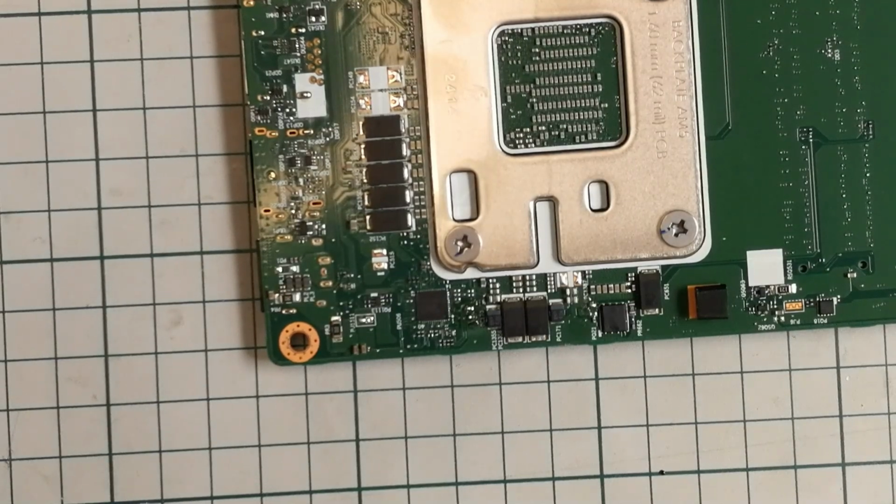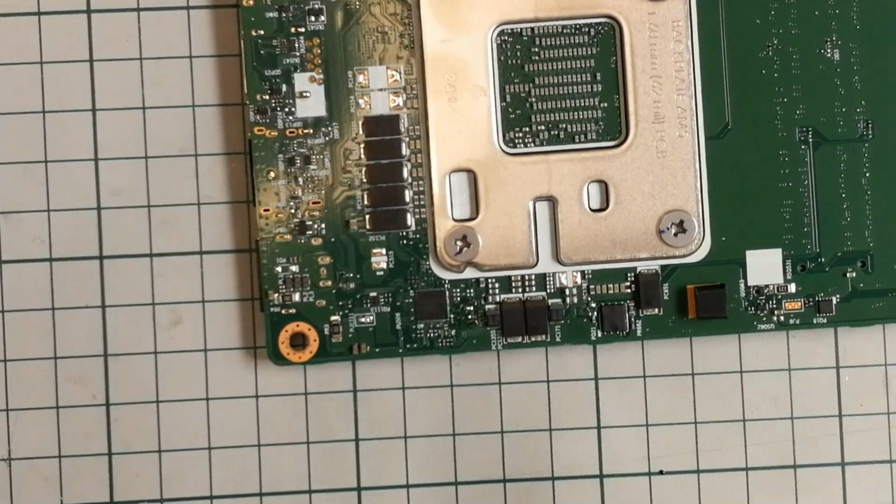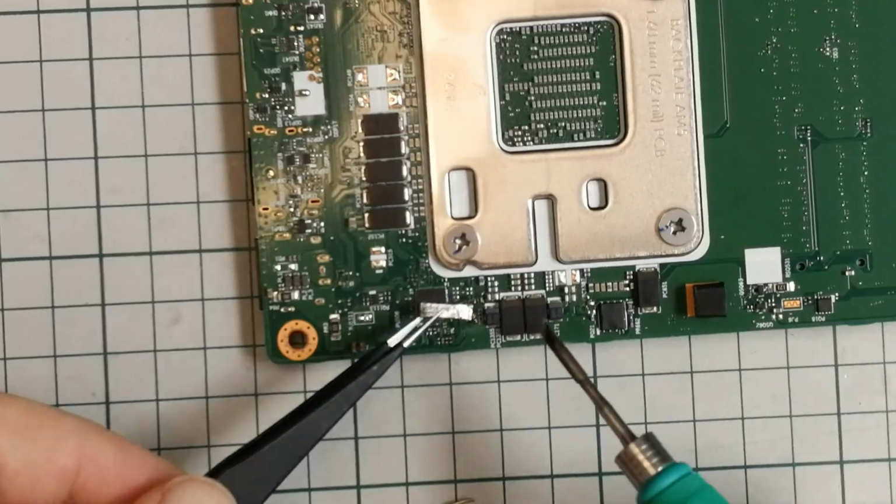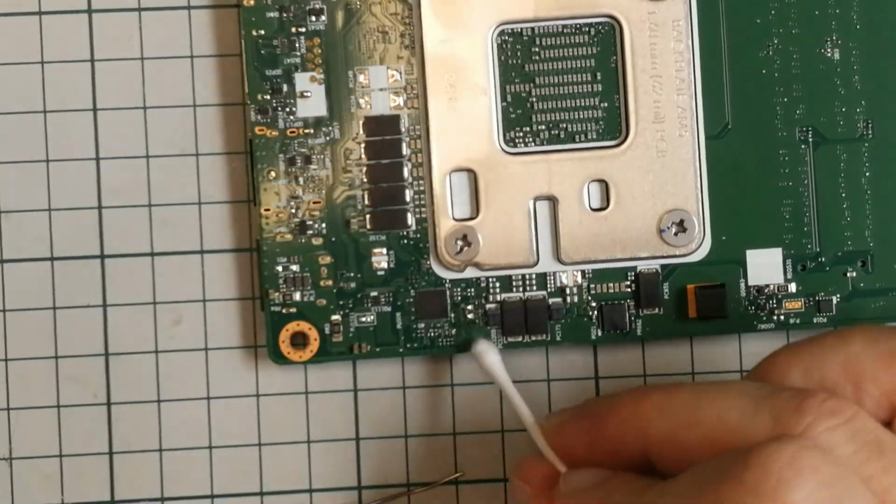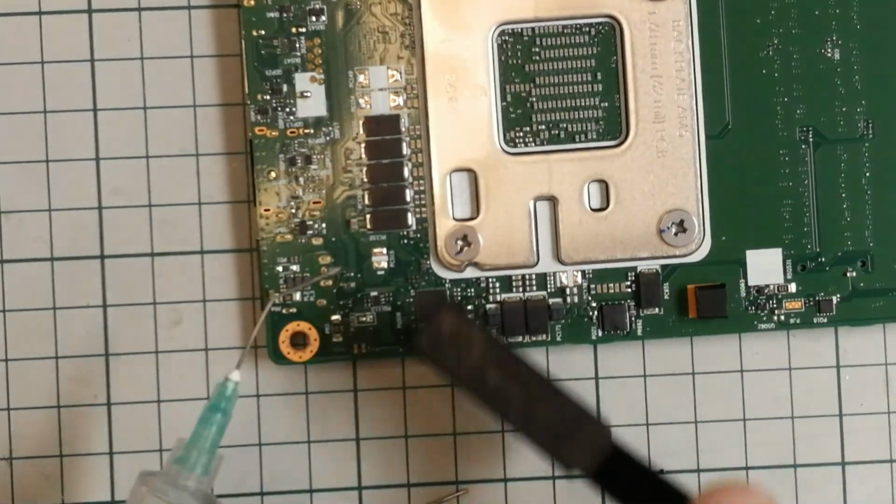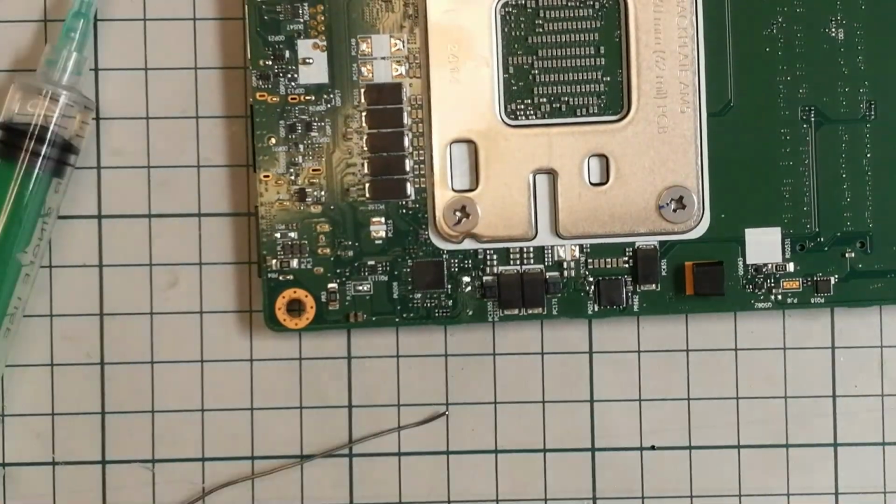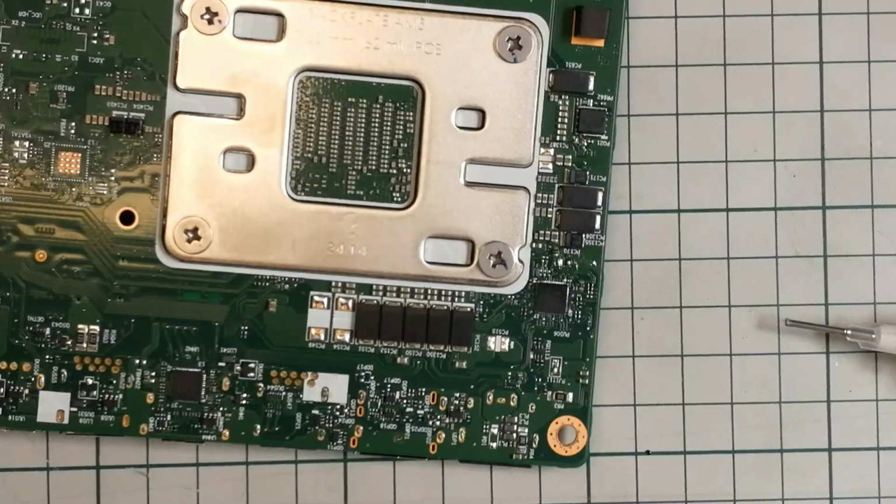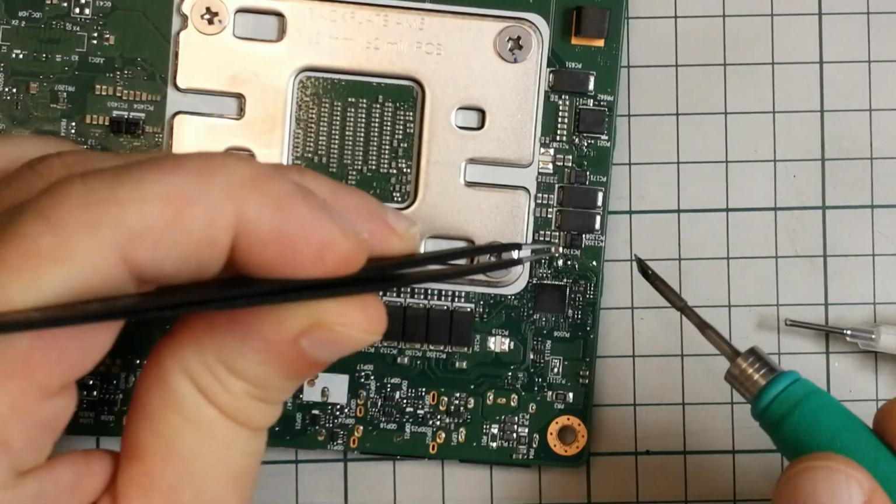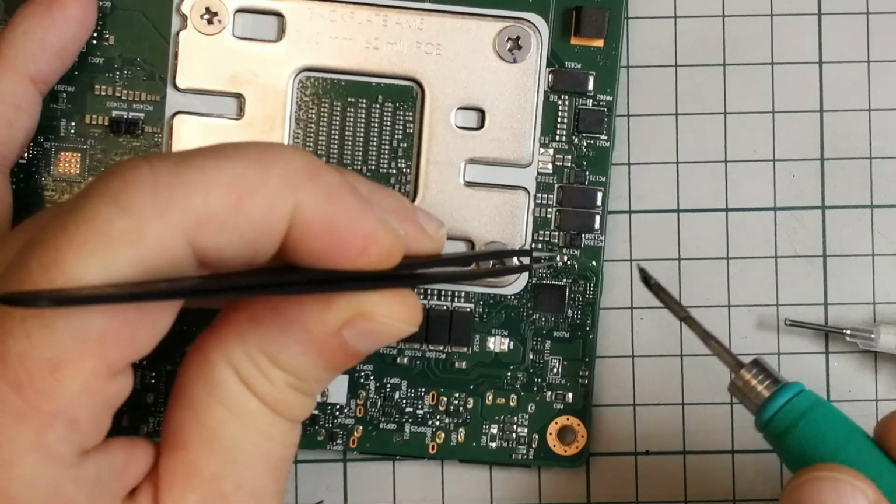So that being said, let's try to clean up the area on the board where I took that out. Okay, here goes nothing part 2, basically.